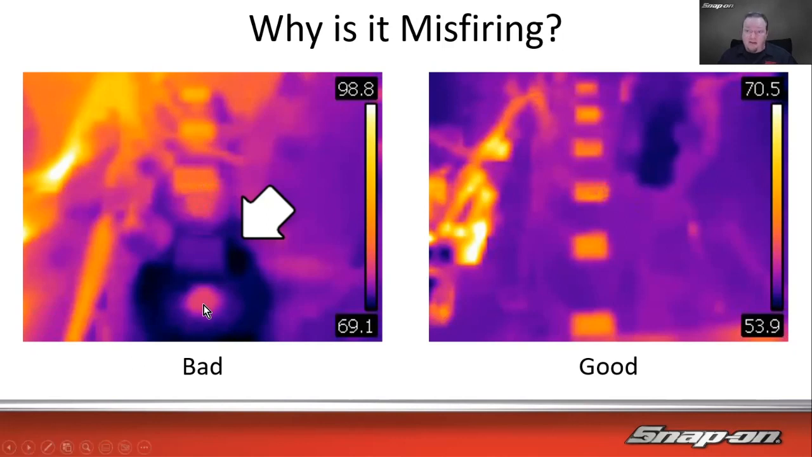We can see down here it is a little warmer, and that's probably the spark plug hole. You know, the block and such kind of warming it up a little bit more. But that top of that coil is definitely not doing anything.